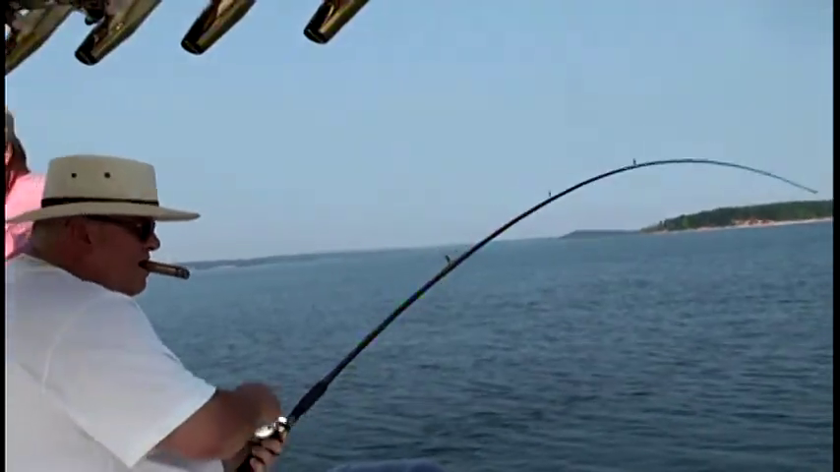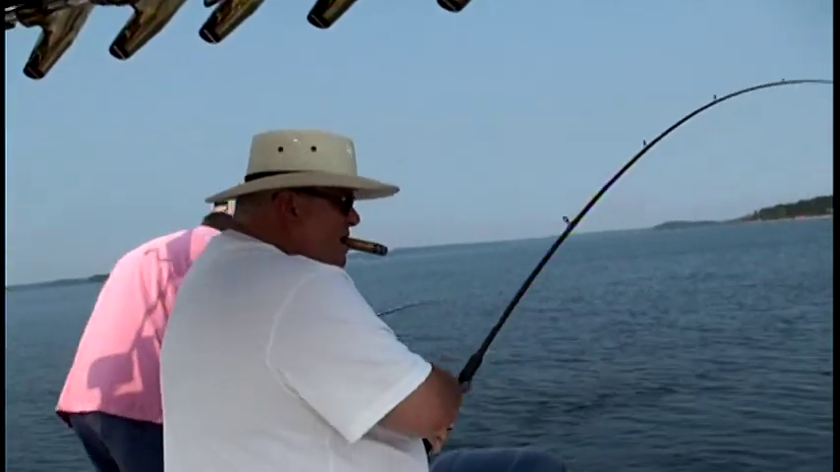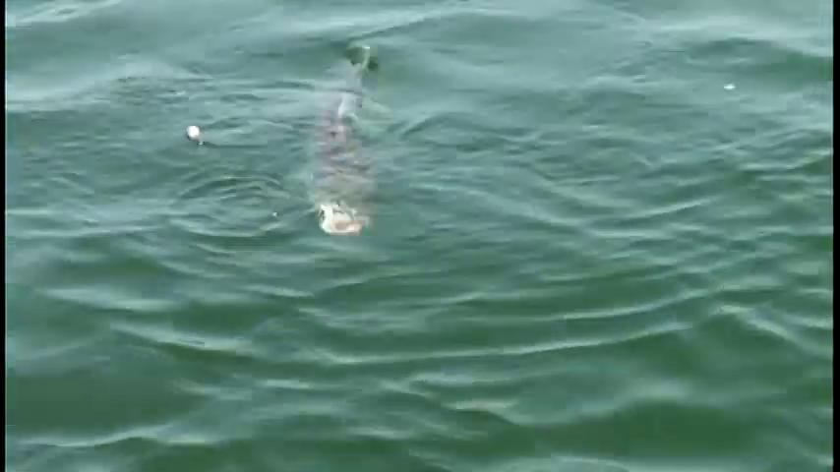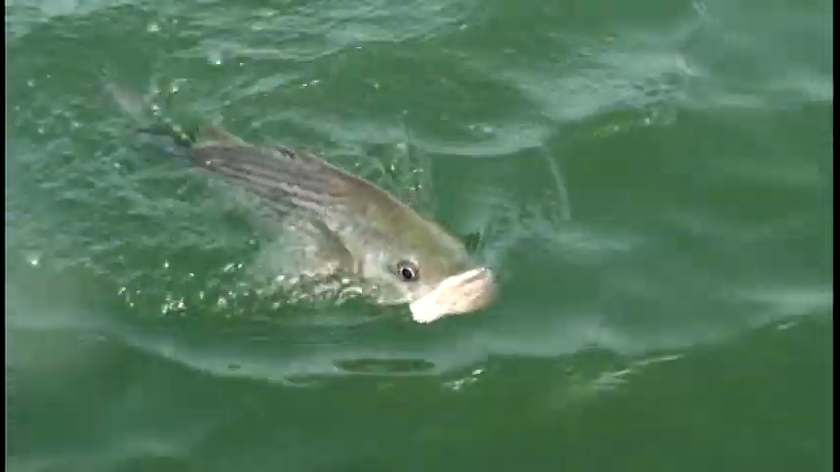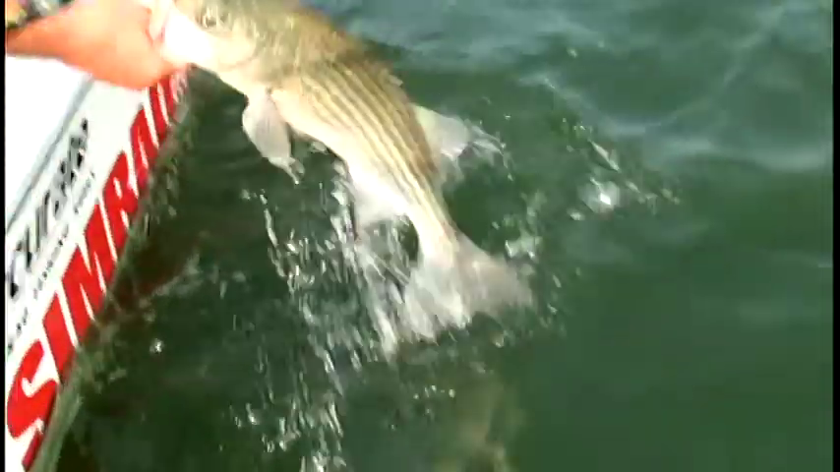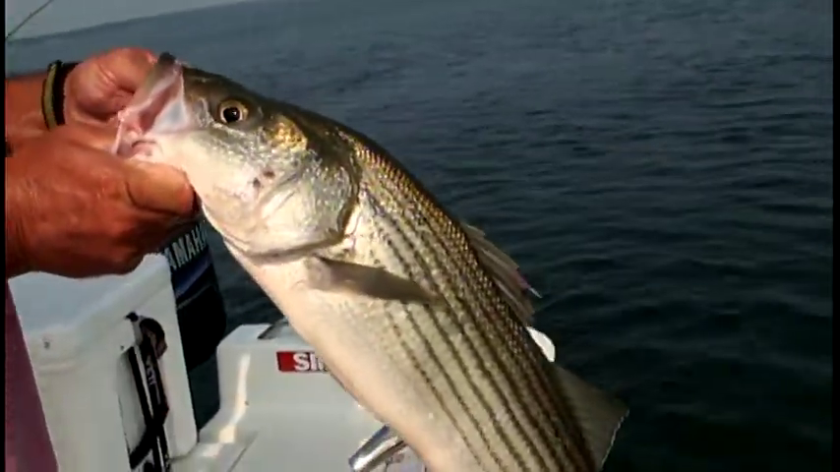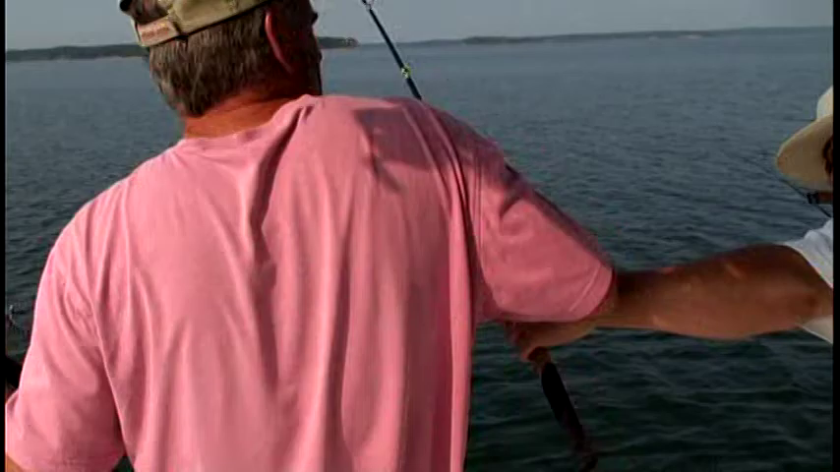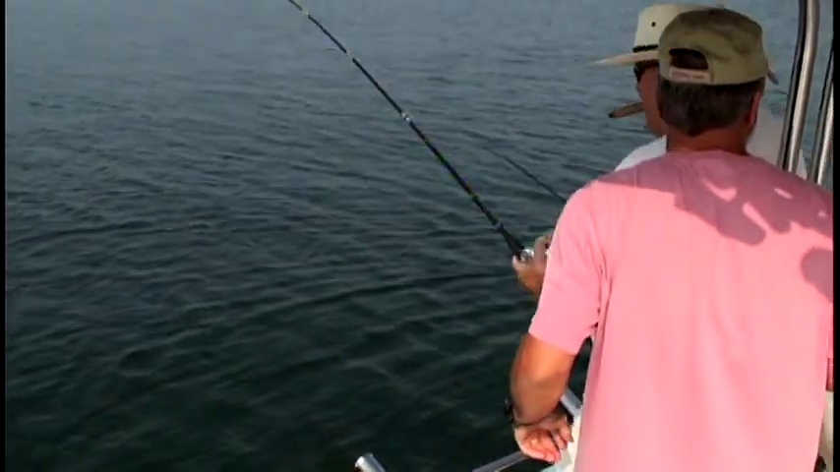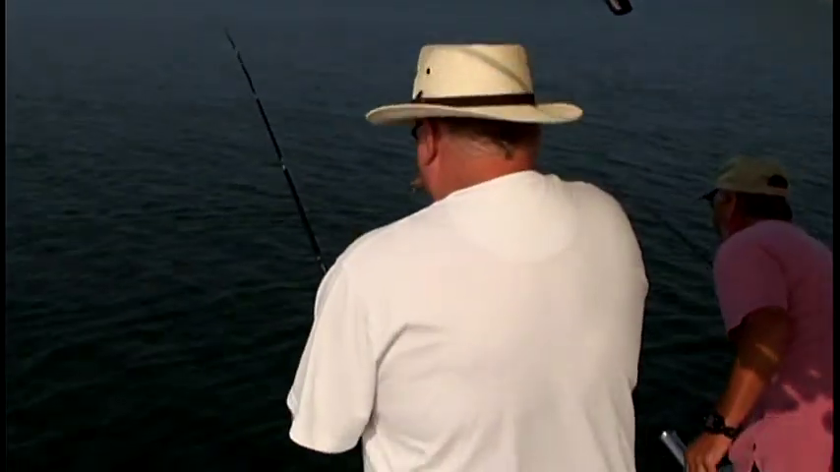Talk about a rod tip in the water, huh? That's a good looking fish there. Nice one. Ow, he burnt me. You got 3 of them on at one time. You burn your thumb, Greg? Had everything on me.